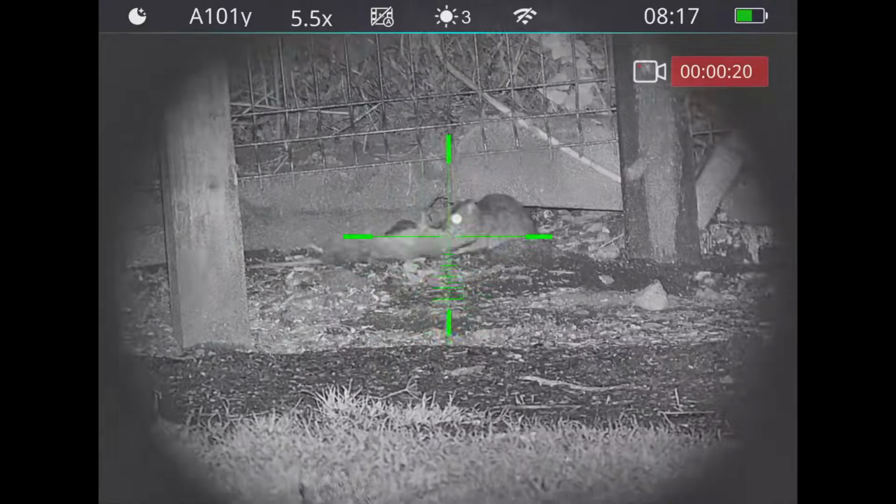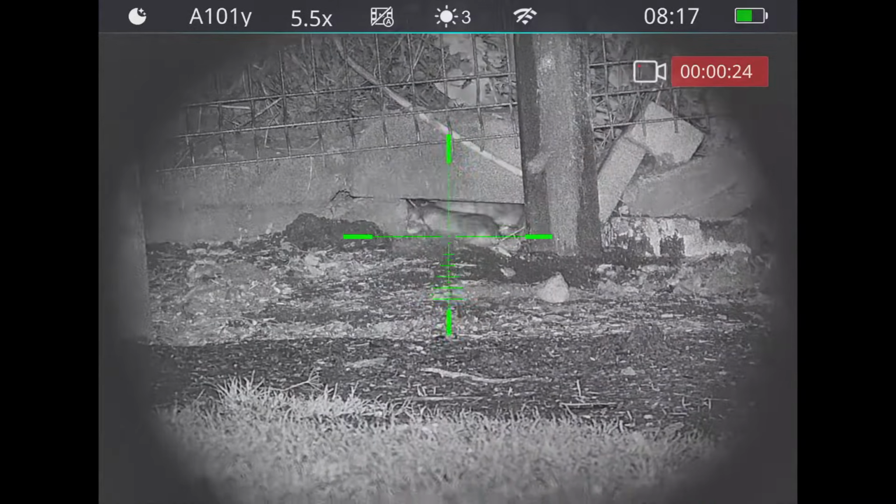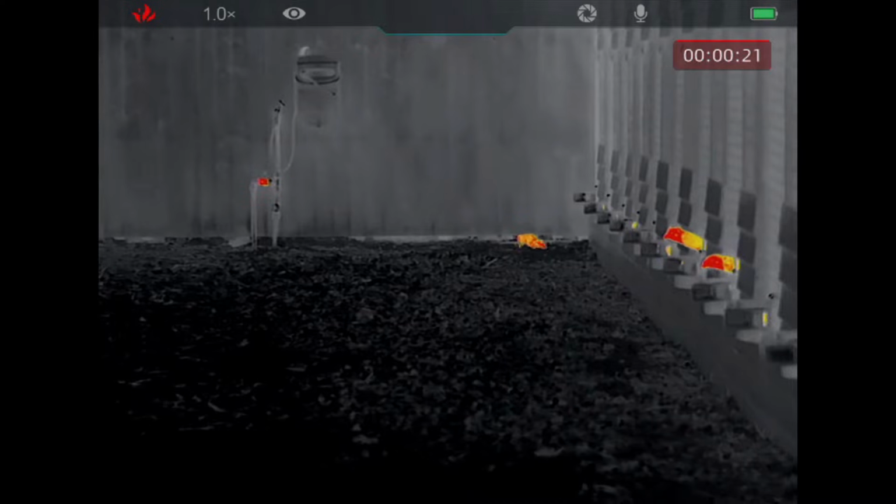Look. Or they'll do anything to survive, showing no scruples, having a good old gnaw on your neighbour. Look at that. I absolutely assure you he's not doing that to resuscitate him. Shooting rats is my all-time favourite thing to do. I love shooting rats. I love it.